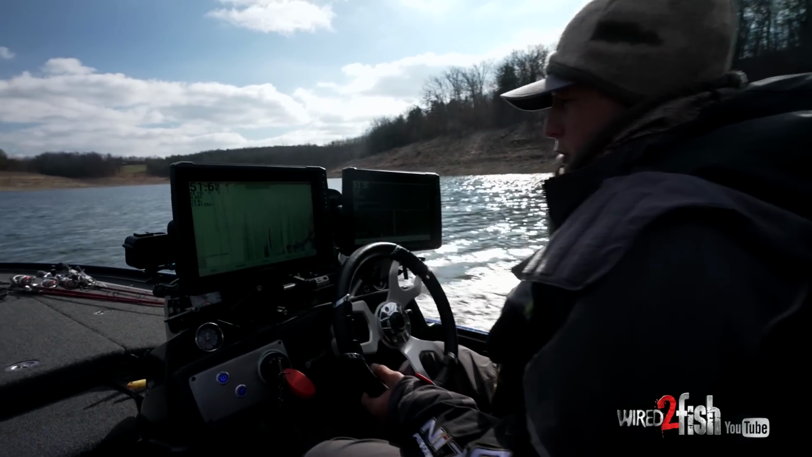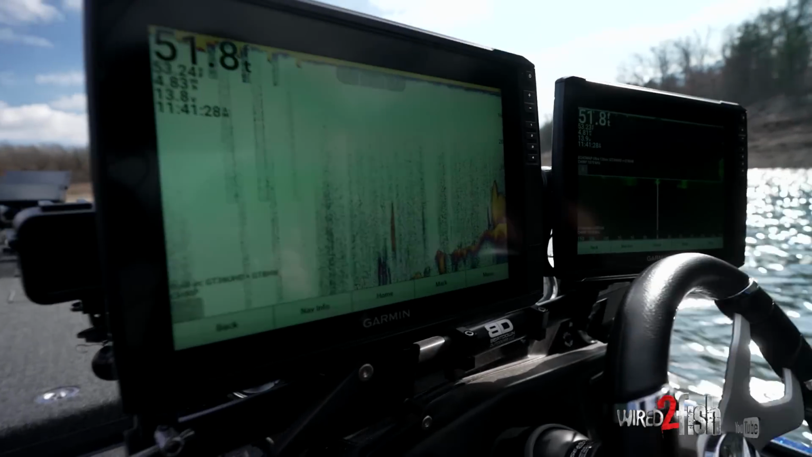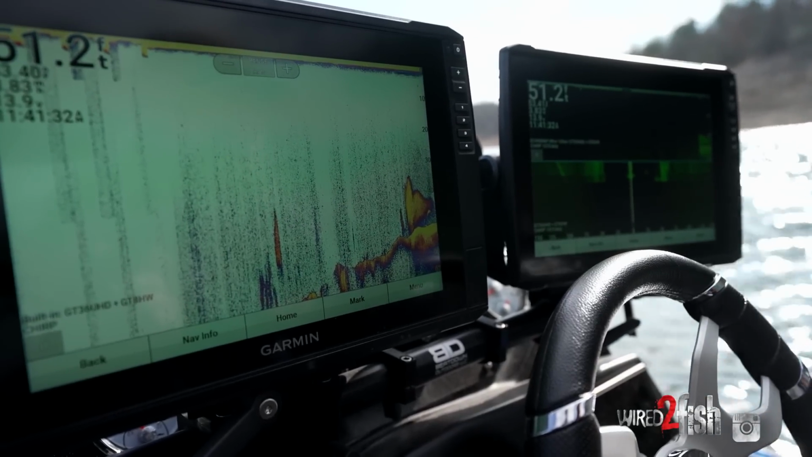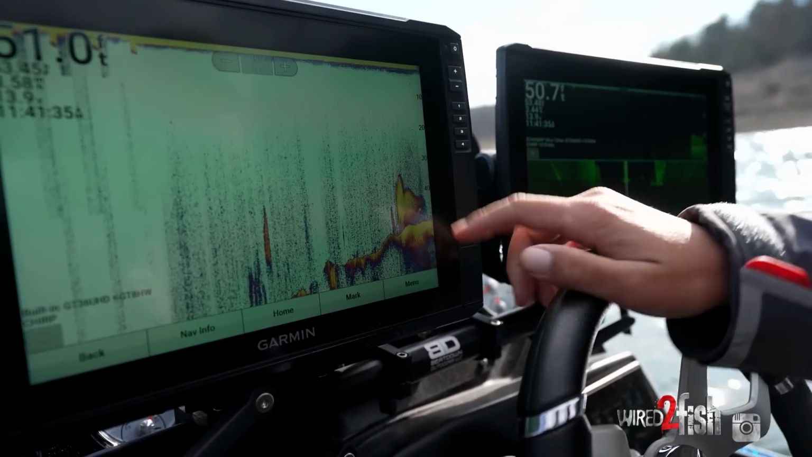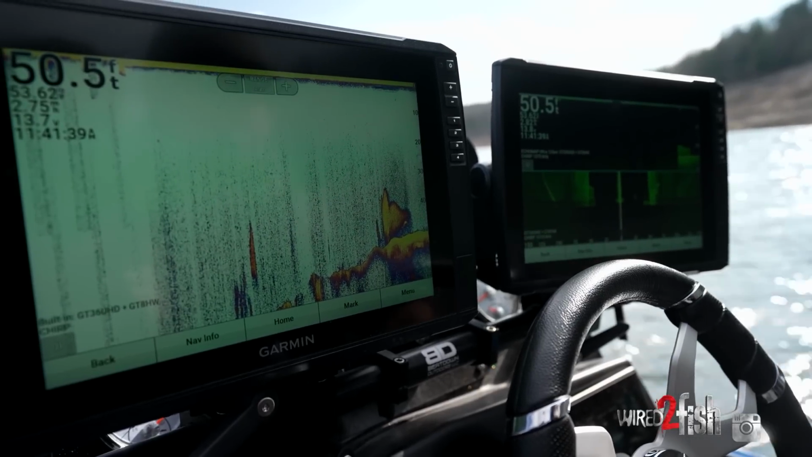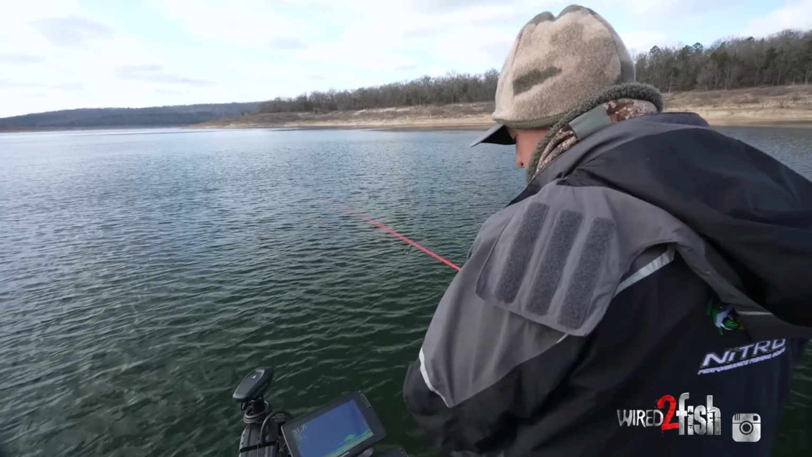Those are what we're looking for. Looks like they're loaded, big wad of them. So now, of course, I can see fish on my 2D. I would just rather get up and use my LiveScope. Now that I know I'm around them, I'm gonna check them out.